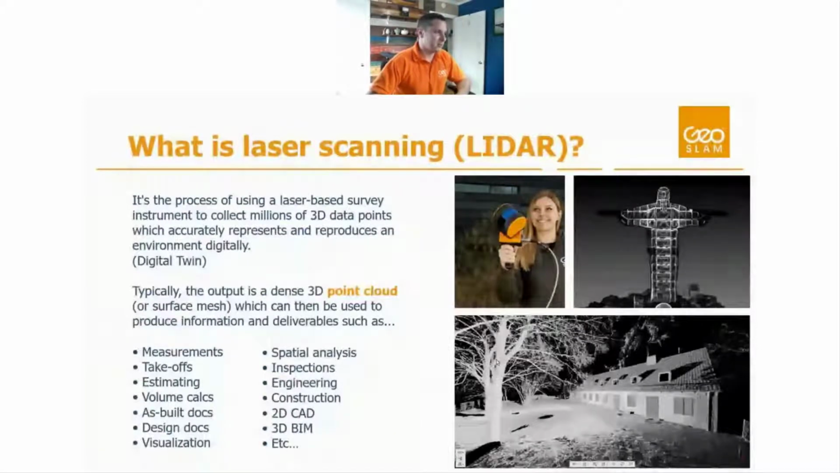If you're familiar with any of those, but this is a form of creating a digital twin, but not the only form of creating a digital twin, obviously. So typically the output of laser scanning is a three-dimensional point cloud. We have a couple of examples on the right here of point clouds. The one at the top right is actually the Christ the Redeemer statue in Brazil.